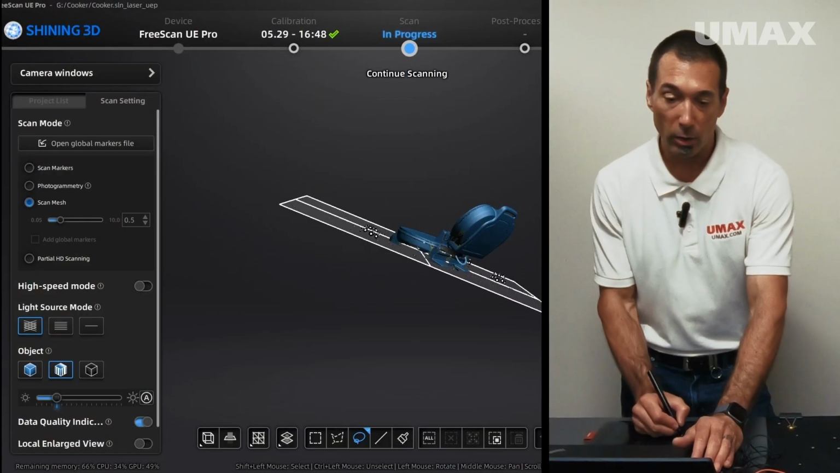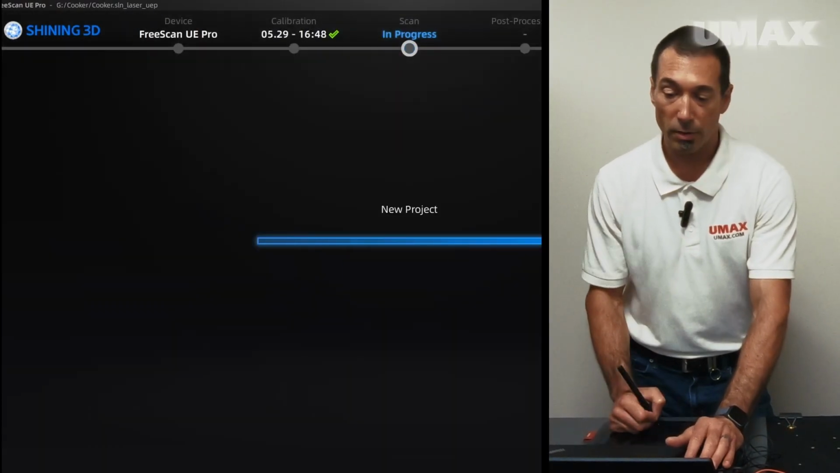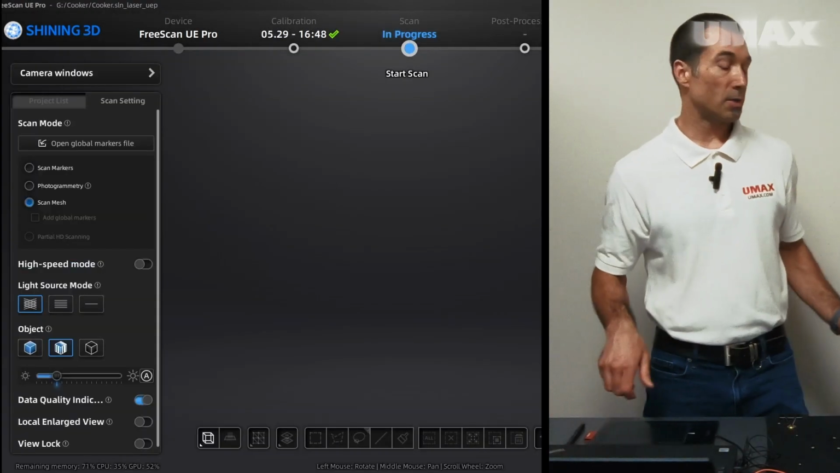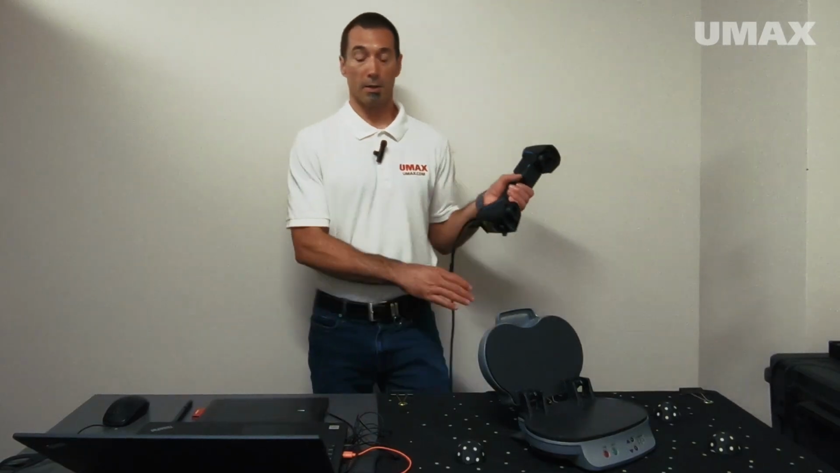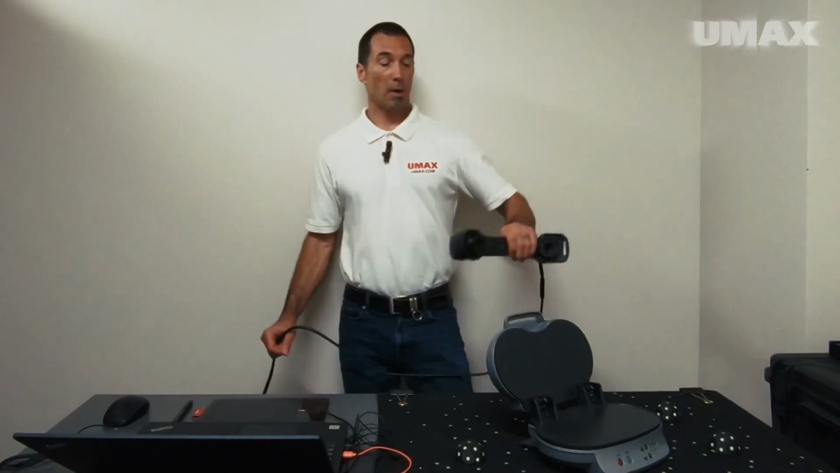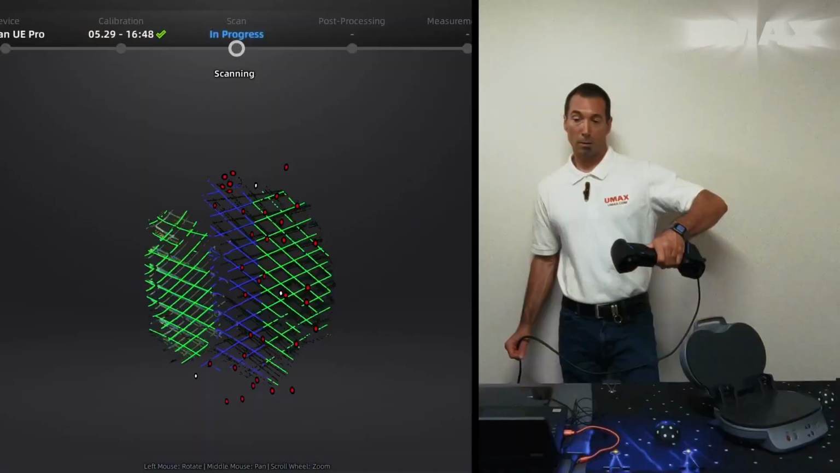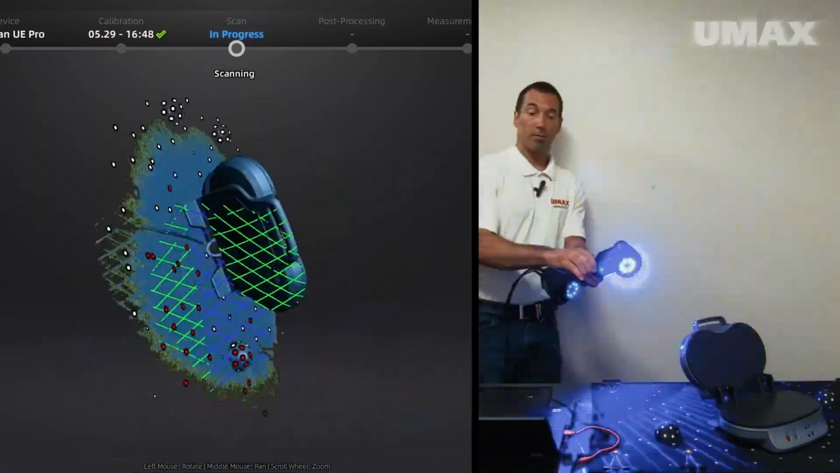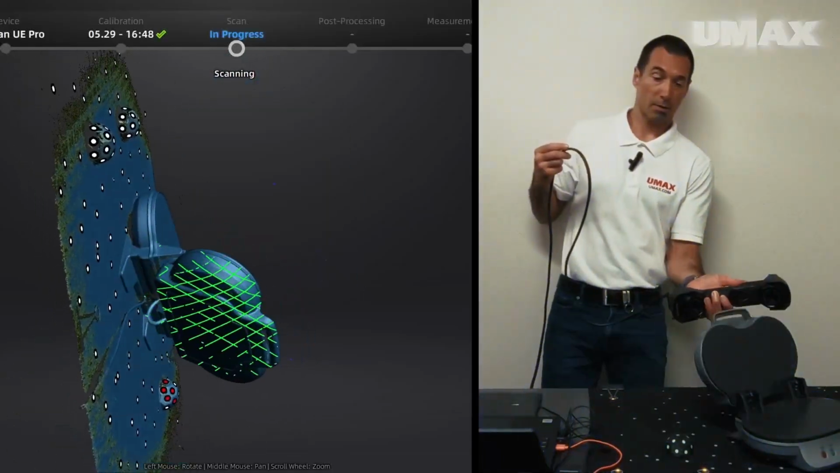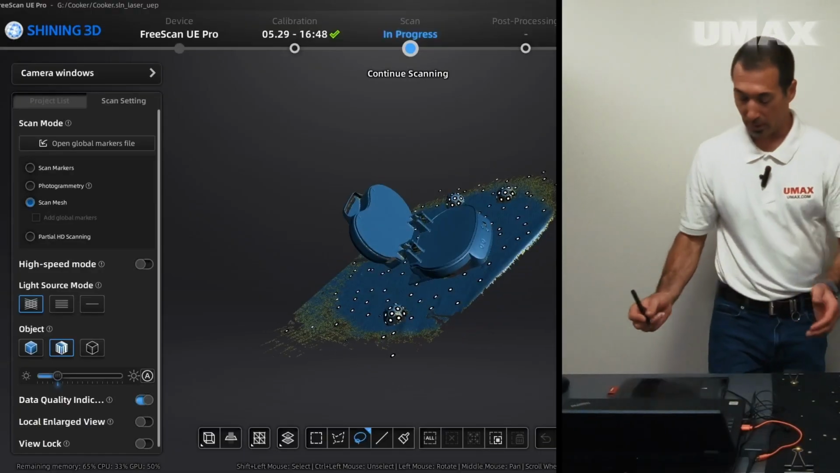Cool. So now I'll go over to my project list, create another project, go over to scan settings, switch from scan markers to scan mesh. I'm still in my 26 multi-line scan mode. I'll stay there. It's a good place to be. All right, and let's go in. I think that's good for now. Come over here, you can see that it did a really good job.